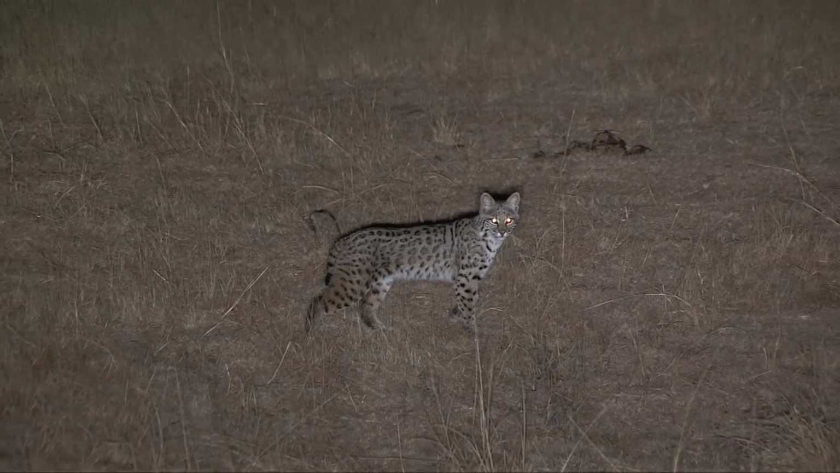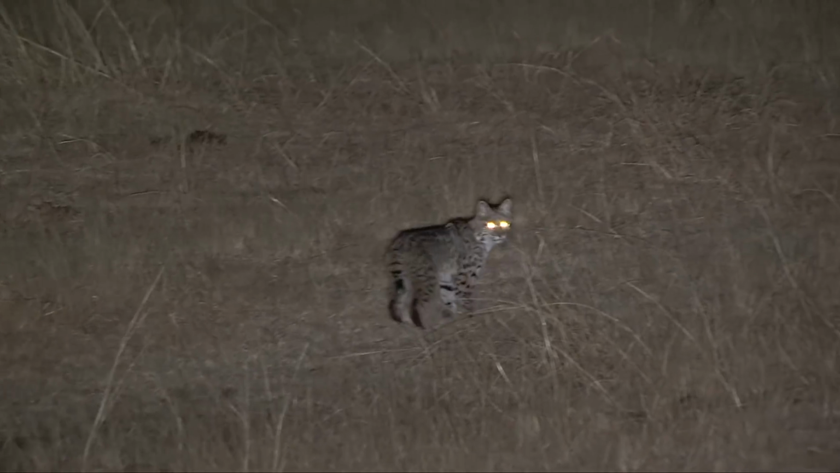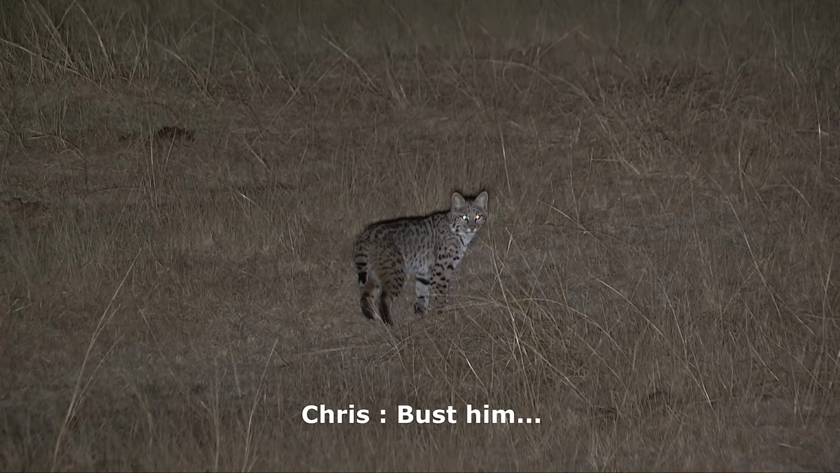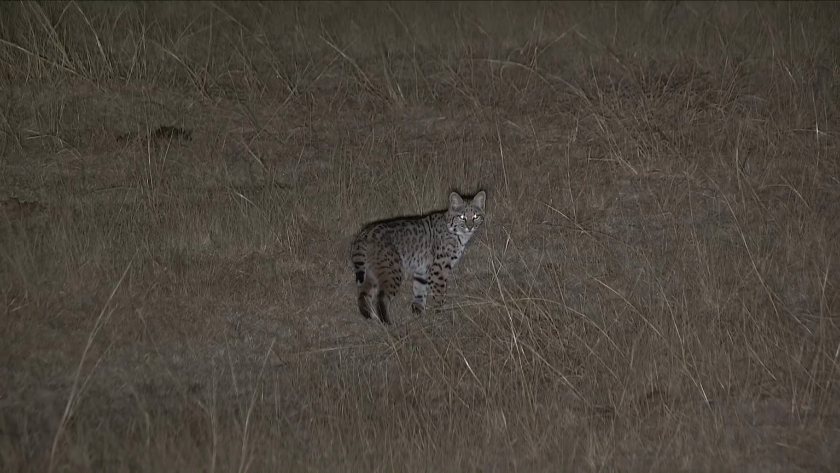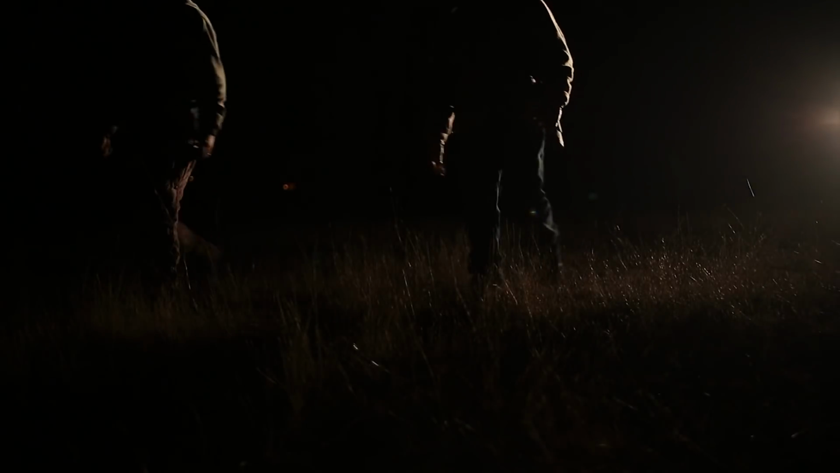Just watch how perfect Matt hits this cat and he still runs on us. That's about as good as you can hit one, and we were both wondering if he even hit him at all after he ran. Did you hit him? I don't know. He's limping. Matt was almost sick to his stomach, thinking he had let this pretty cat get away from him.